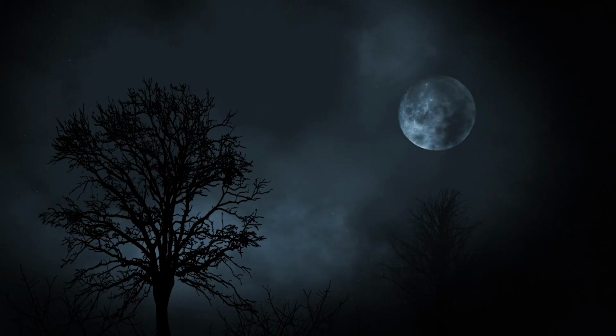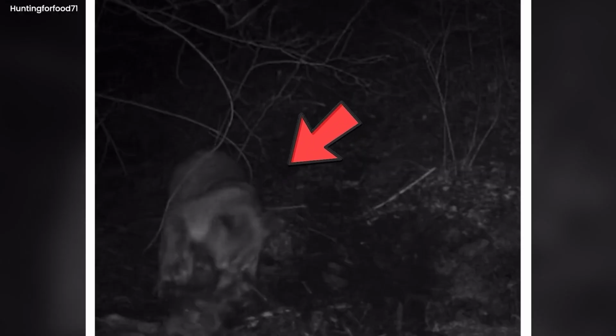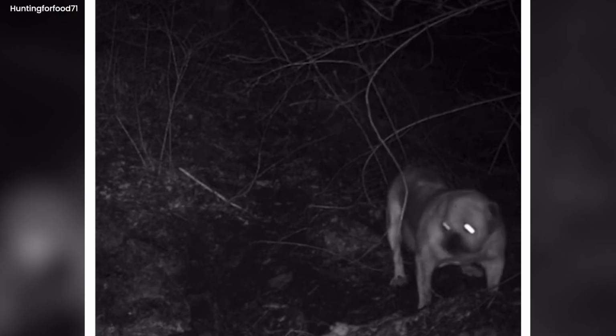Terrifying bulldog versus mountain lion. In the spooky video, a camera in the woods records a scary scene. A skinny bulldog, looking really hungry, walks around in the shadows. Its eyes look super desperate, staring at something we can't see, like it really wants to get it.